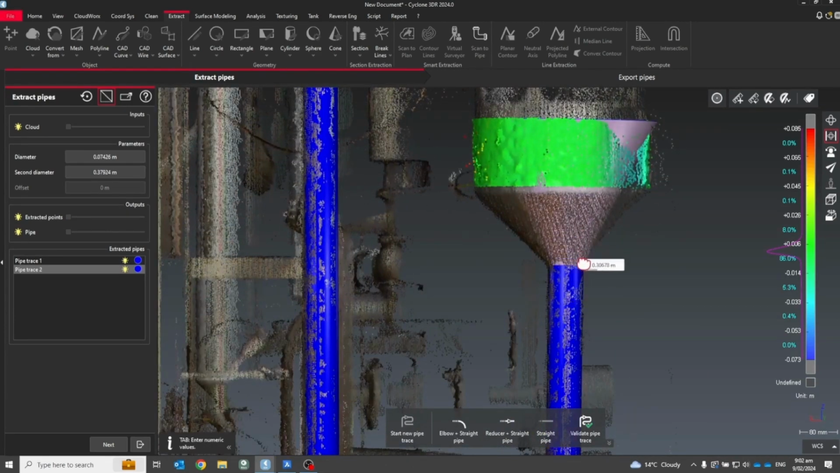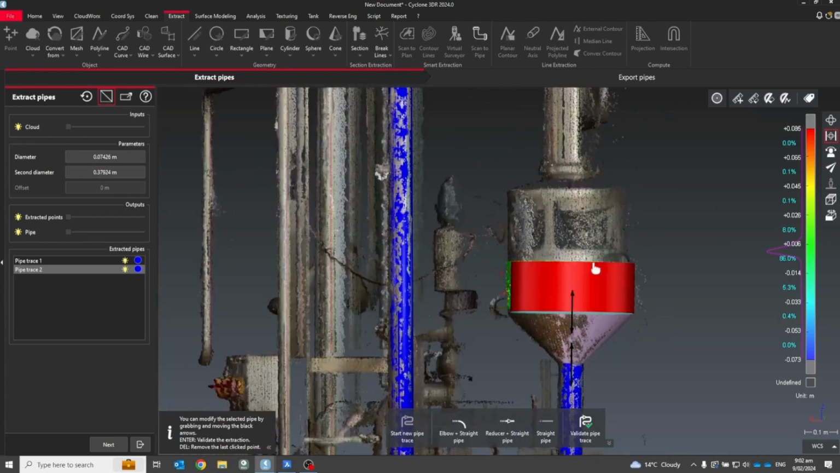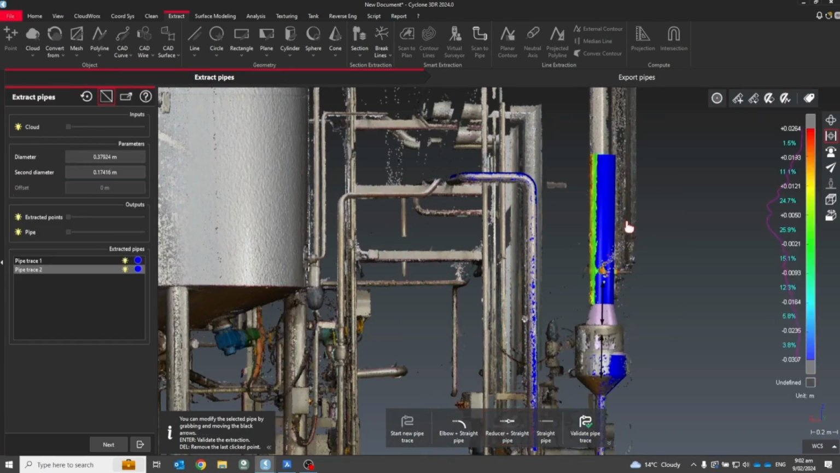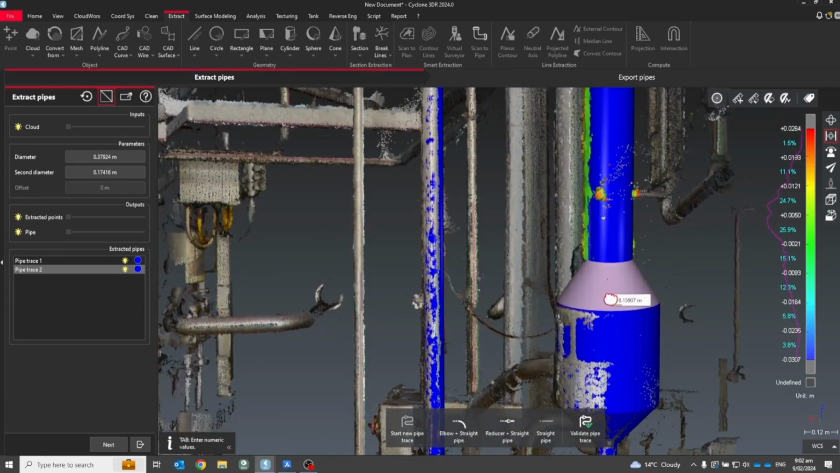the previous pipe. So once you've fitted your second section, you can adjust the reducer to fit the point cloud. Again, you could force the diameters for the first and second segments. And here I'm going to carry on and fit the next piece of the pipe, reducing it back down.